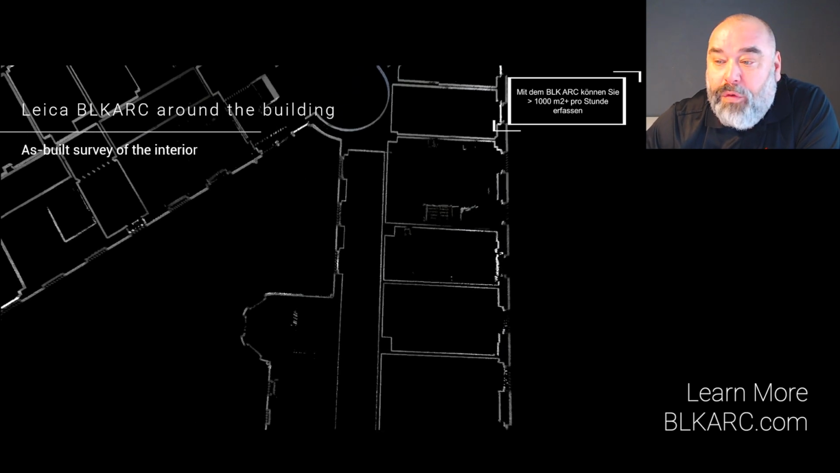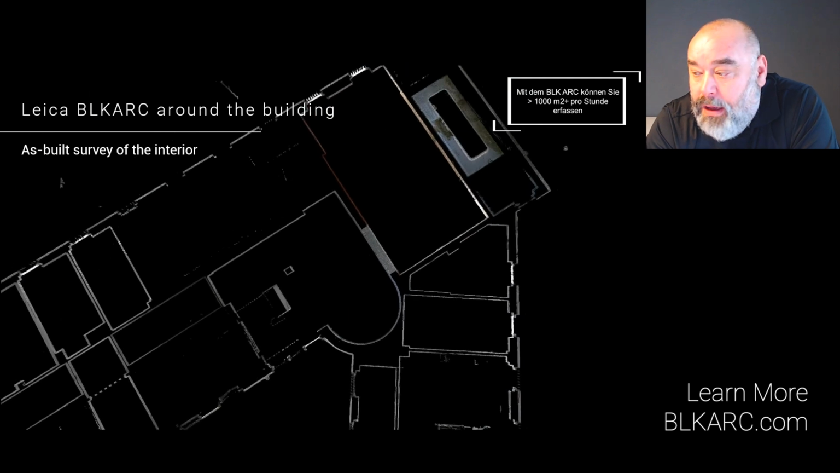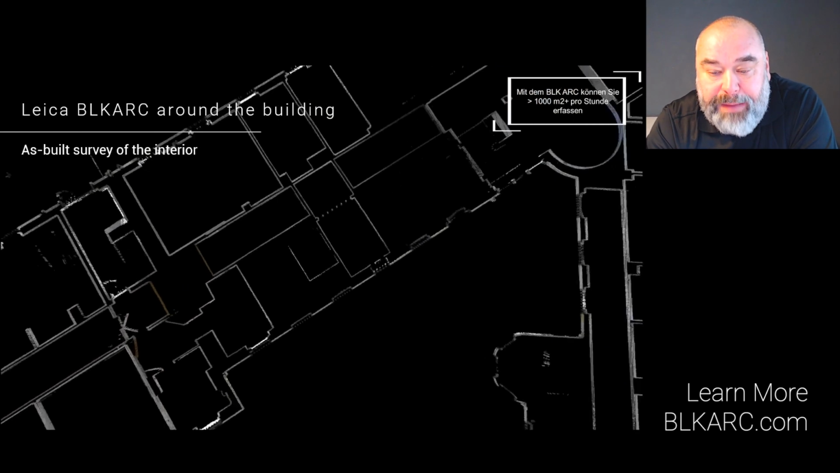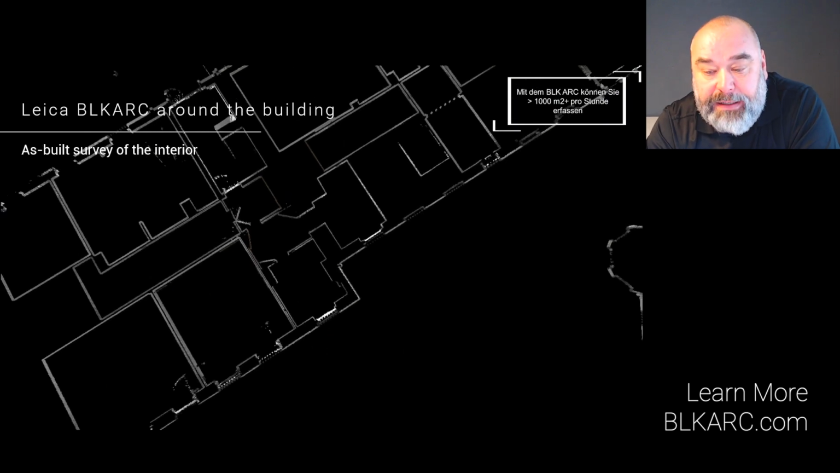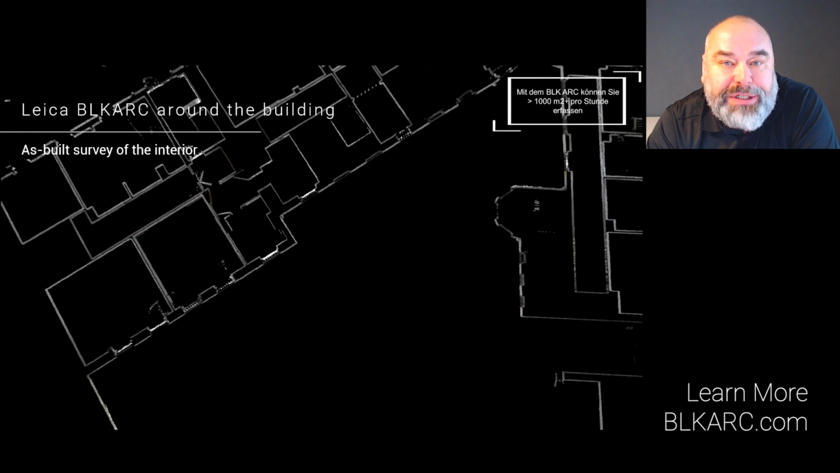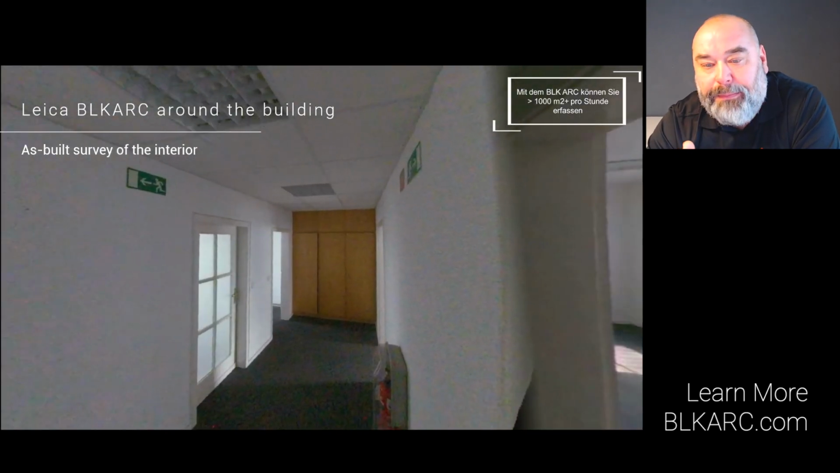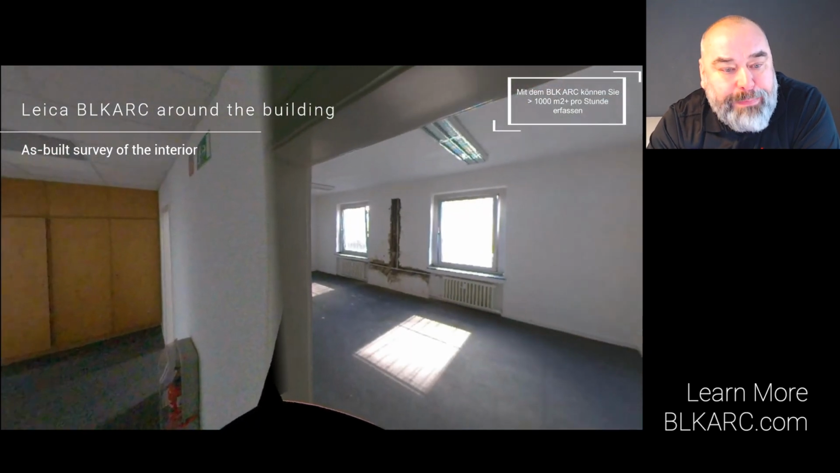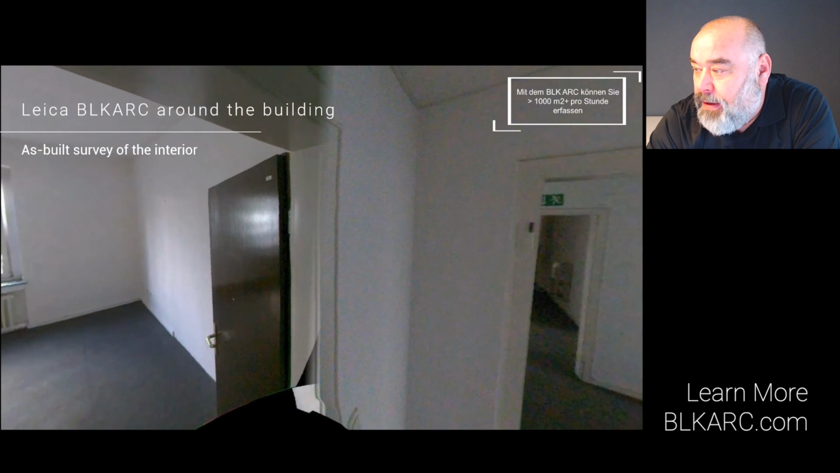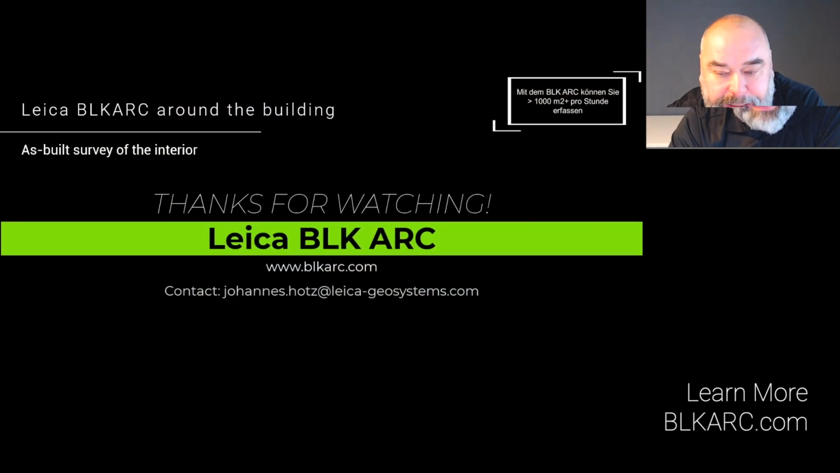Additionally, we performed 1 static scan per room, each lasting 30 seconds. But beside the point clouds, we also captured a panoramic image every second, providing a view into the building. When then importing the data into Register 360, you can decide if you want to have this visual waypoint every 1 meter, every 3 meter, every 5 meter. Now here you can see how these panoramic images look like.